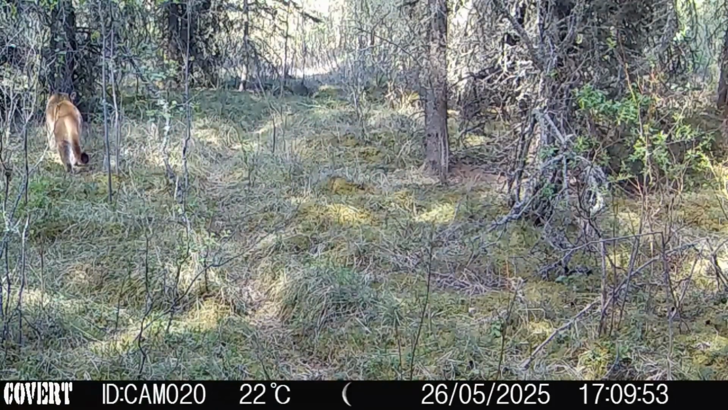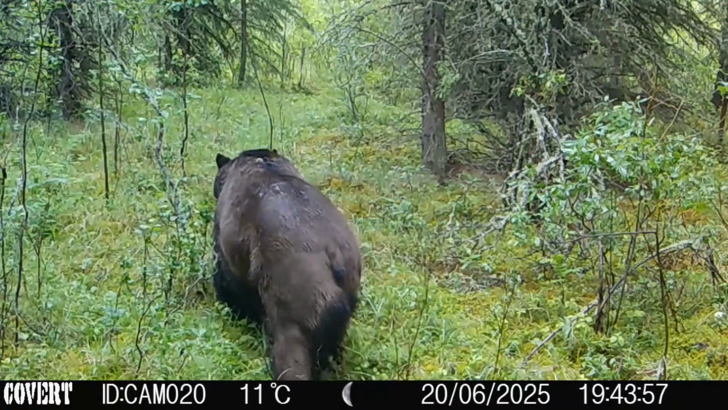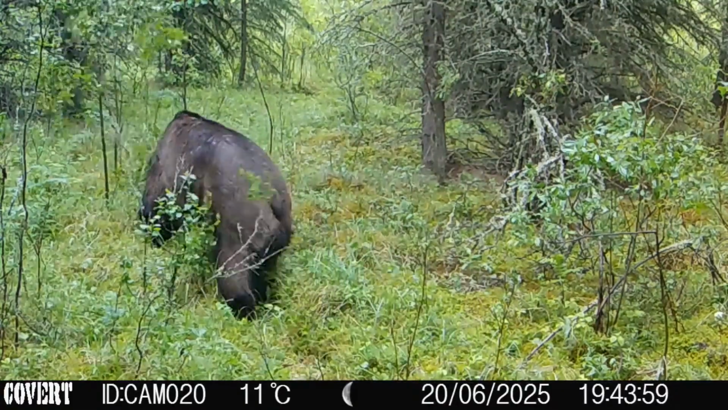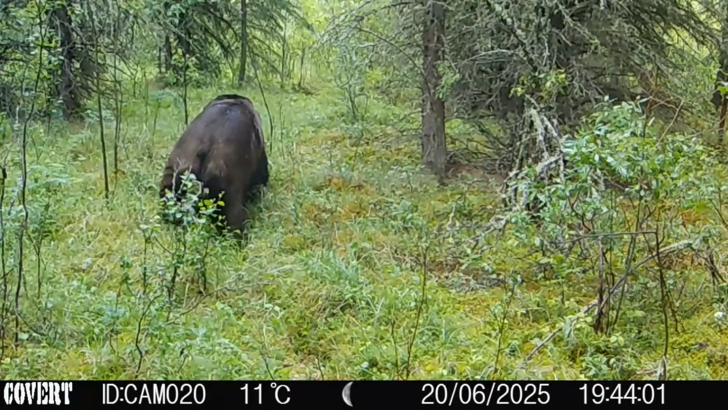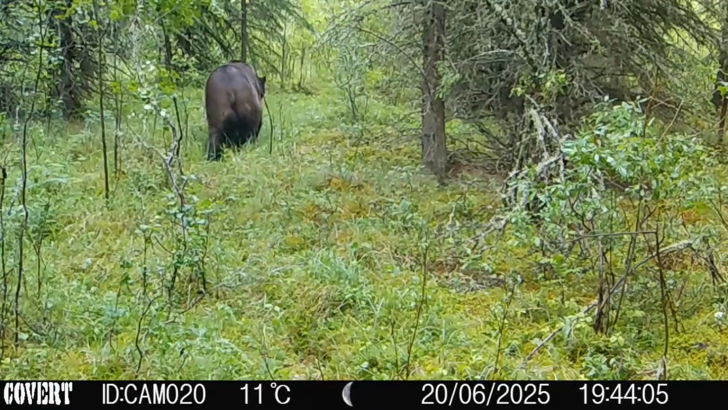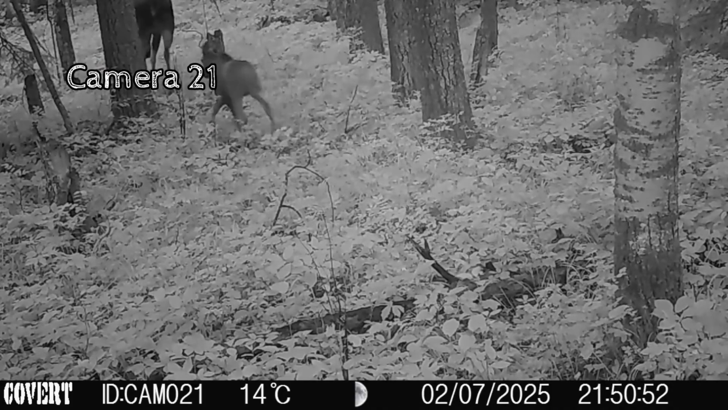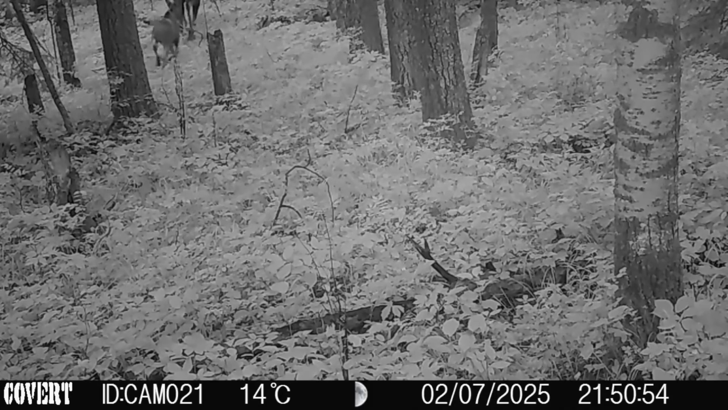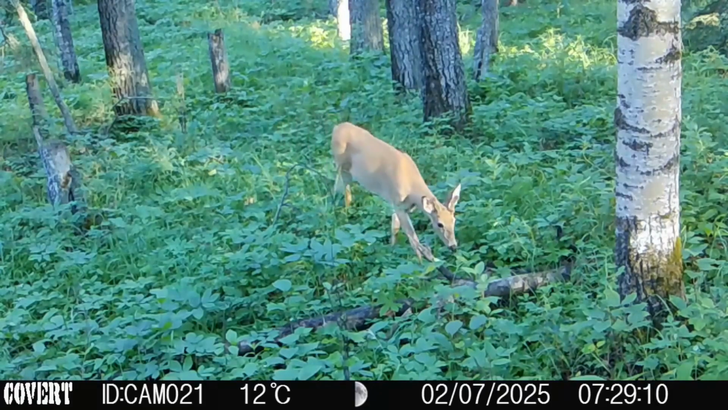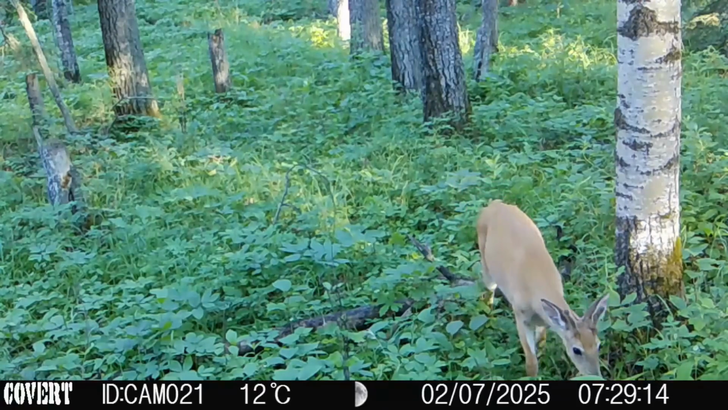But followed up by this, we have the Grizzly King, the resident bear that I keep wandering around my country hoping I don't run into this guy one day. Look at that friggin' bear. Another new camera. Here's a cow and calf moose trotting through. Little whitetail buck. A couple of videos of this little guy here.